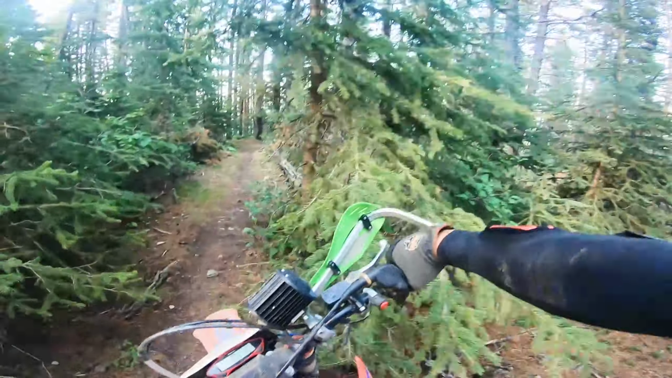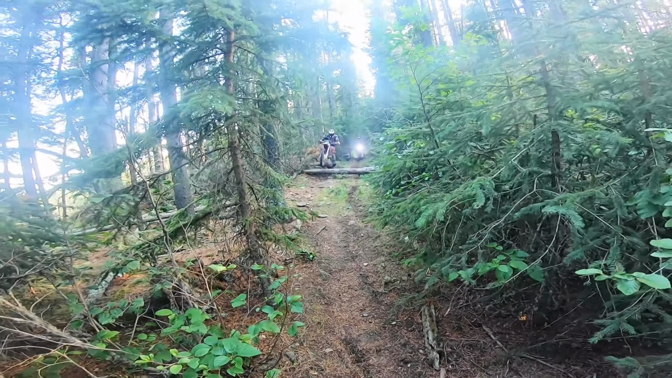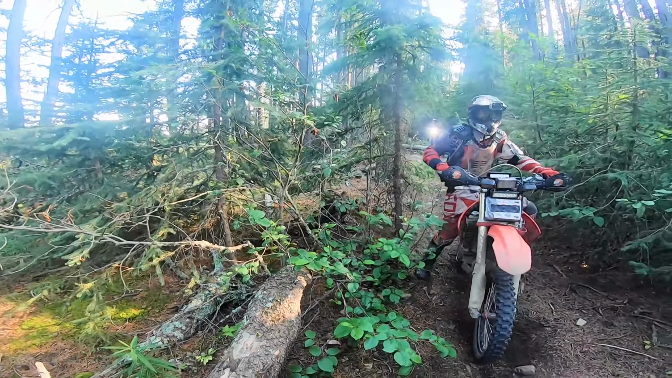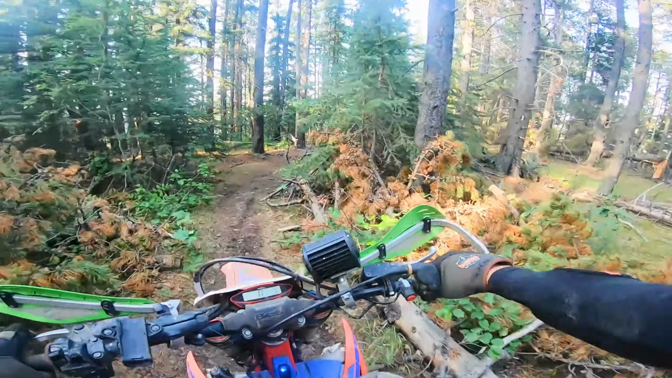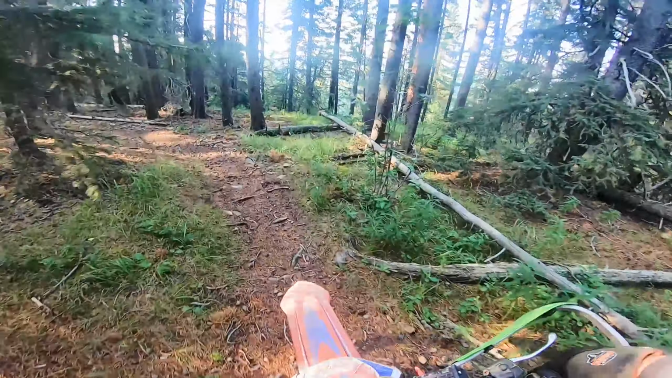We're back at that massive log just for fun. I didn't come over it near as good. There it is. And Mike made it pretty good through there. And Luke with relative ease as well. Fuck, that was so scary. Holy.